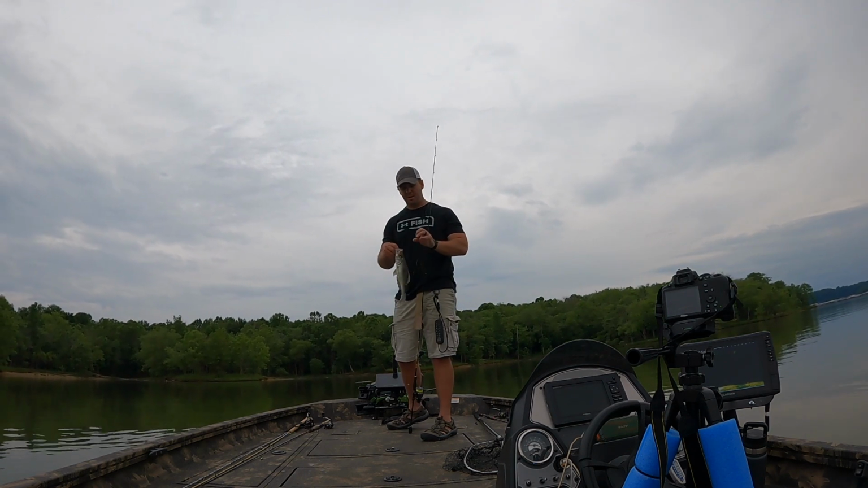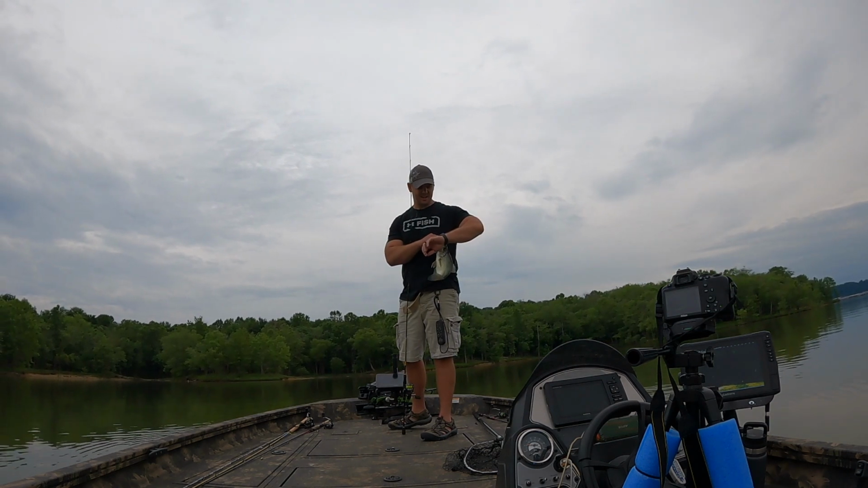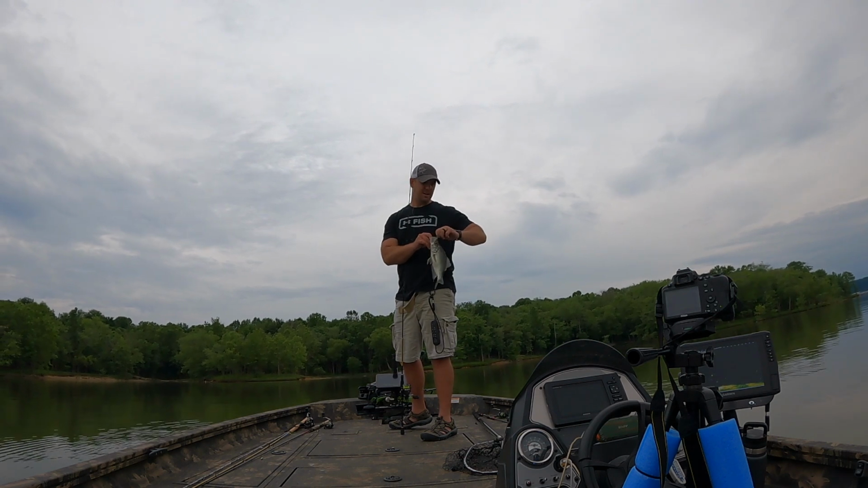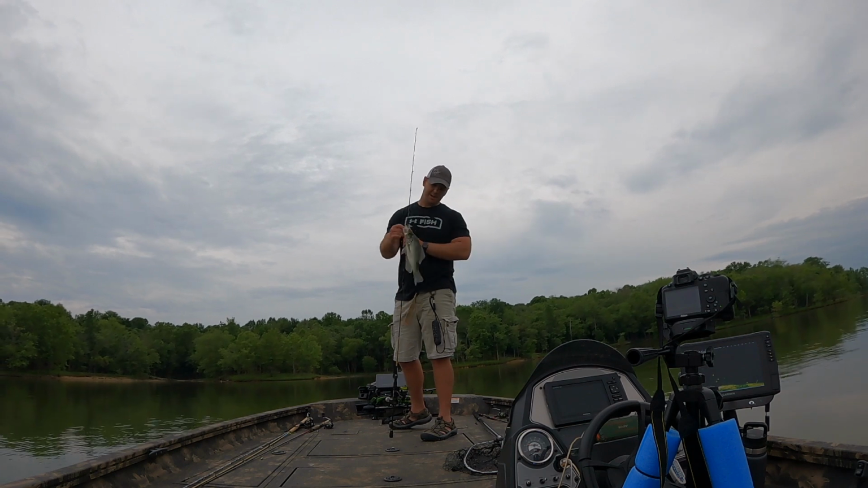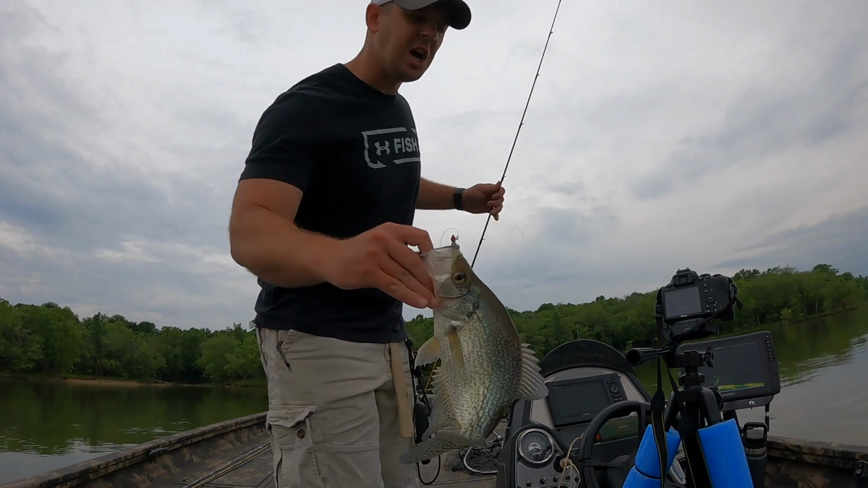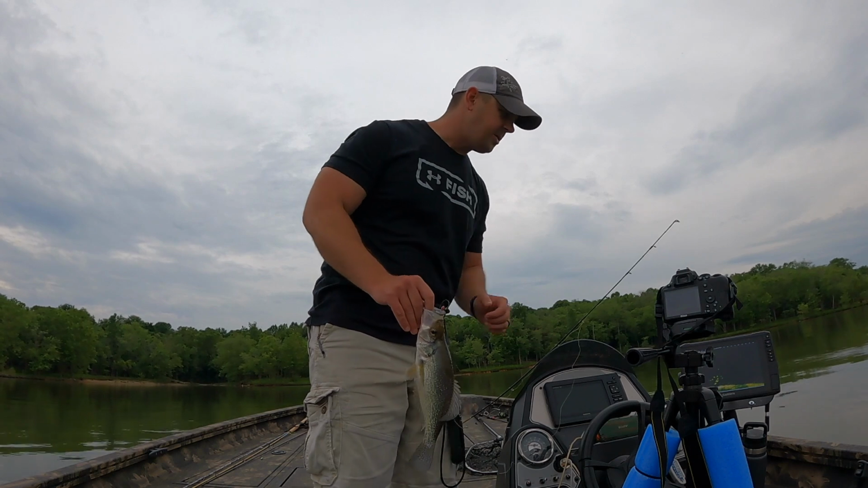One of the reasons why we don't a lot of times vertical jig on Cumberland and Dale as much is just because it's so clear. Water clarity can play a big role in what you're doing. The clearer the water, the easier it is for those fish to find that bait. I've seen crappie come as much as 15 feet to get a jig before in good clear water.